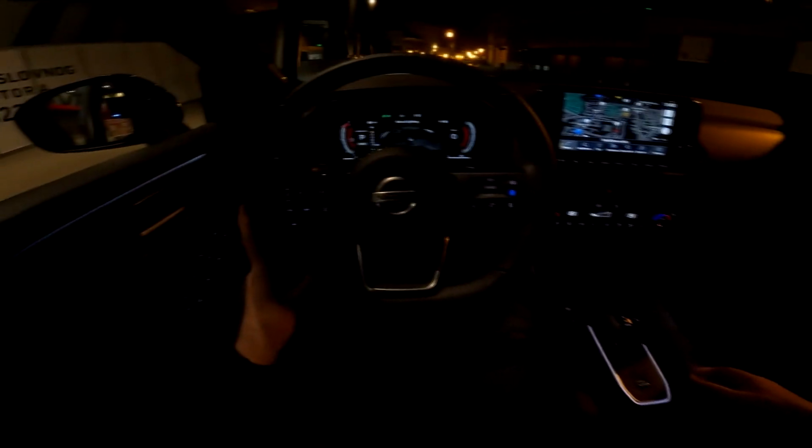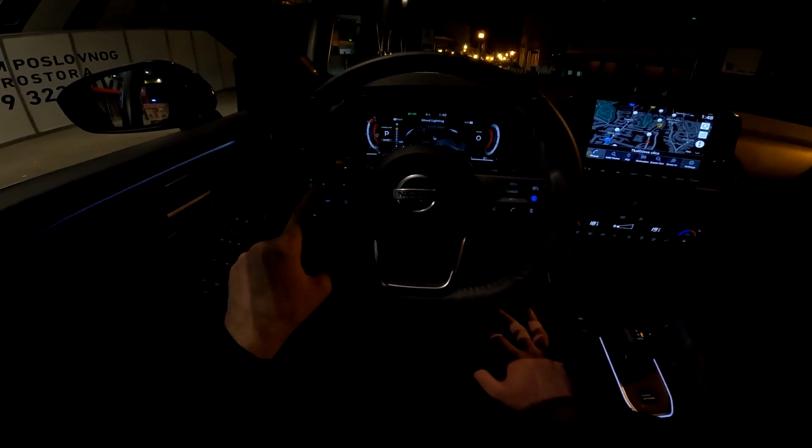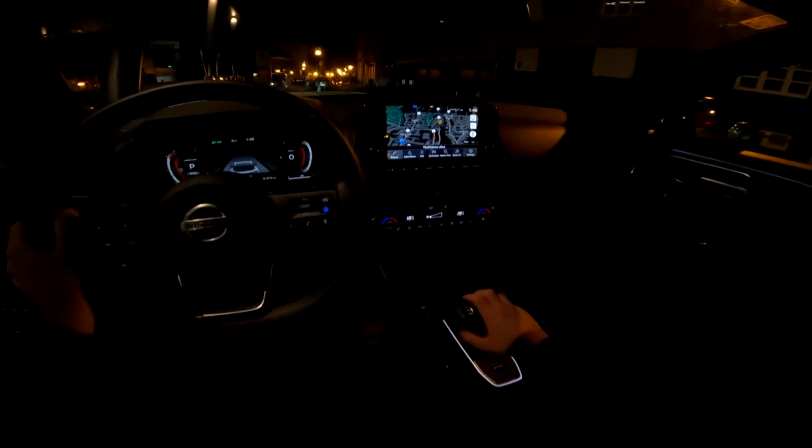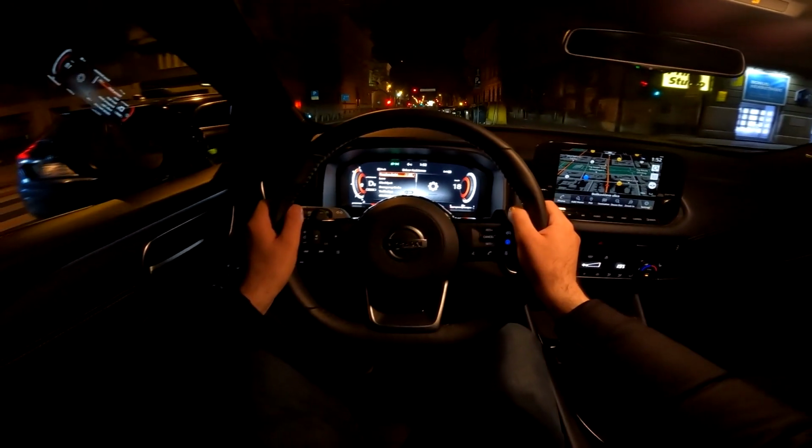Of course, if you follow me regularly, you know I'm a huge fan of the ambient lights, so definitely we are keeping them on maximum. And yeah, I think this is really a nice layout that we have here. So let's continue our drive.